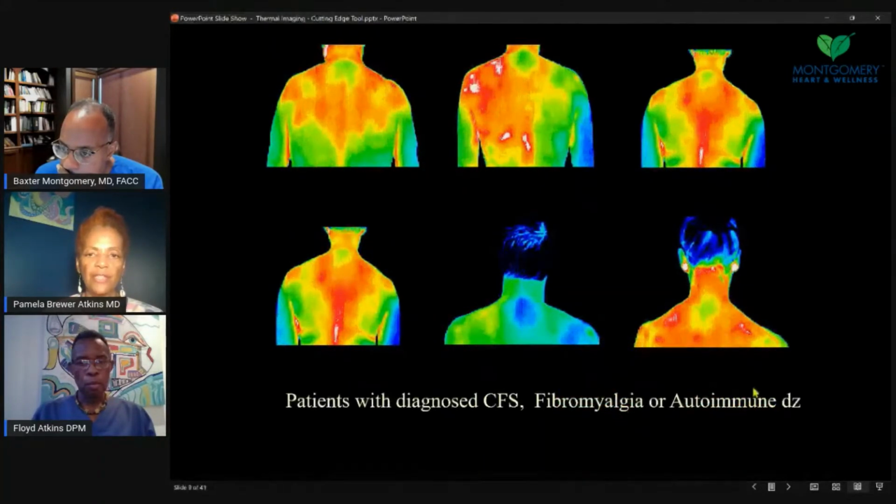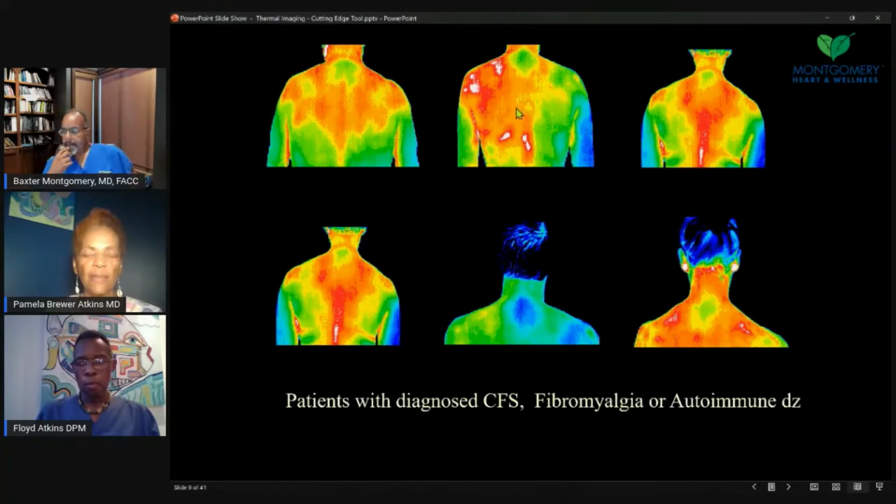So, these are different images of the upper back and the neck area. This person has some asymmetrical acute inflammation. You see these white areas, warm areas, more on the left side, musculoskeletal, than the right. It could have been from an injury or something, but this person probably has more symptoms on the left, a little bit over the thoracic spine as well. And you see the two on the other sides are not as acute.